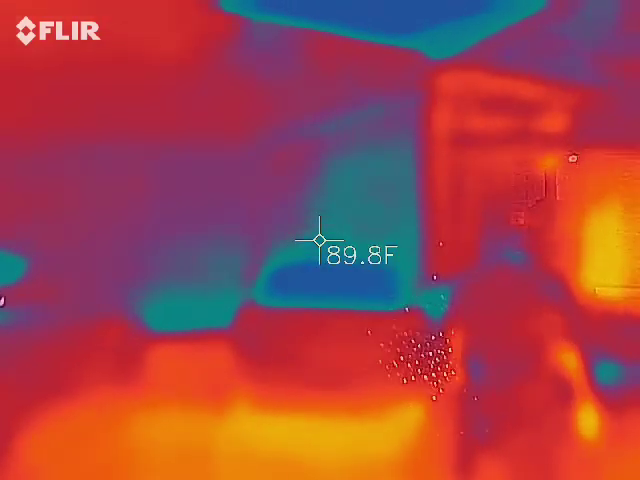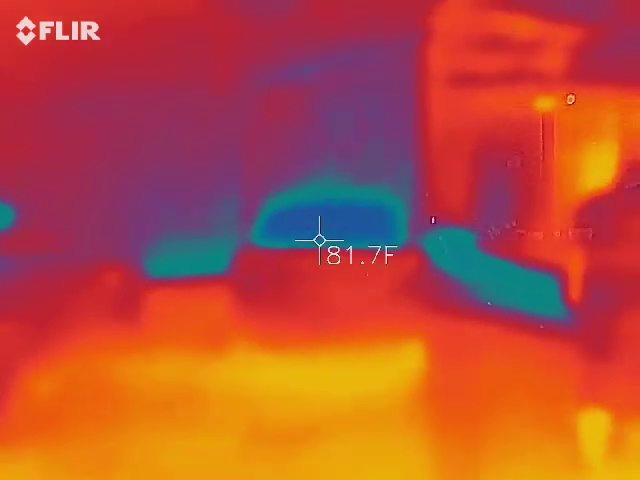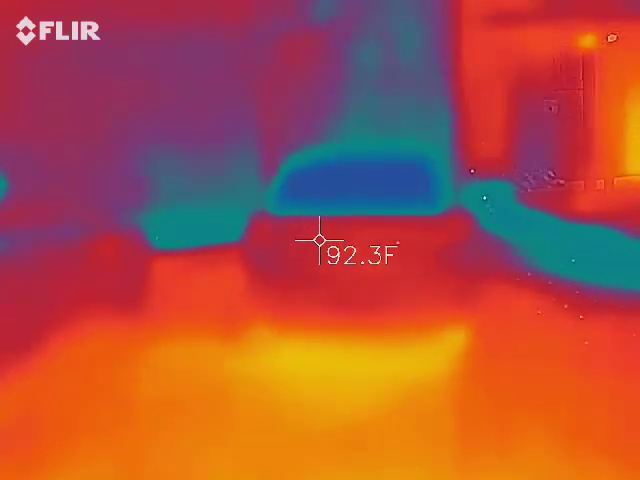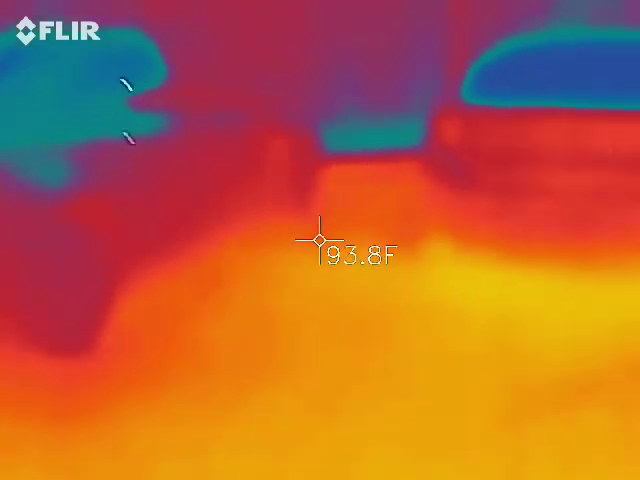There's a dark spot right there. 81. Ooh, that's the lowest. That's the lowest I've got so far. Let's go with that. Nice and slow. Nice and slow. What is your name? I'm going to walk over there.